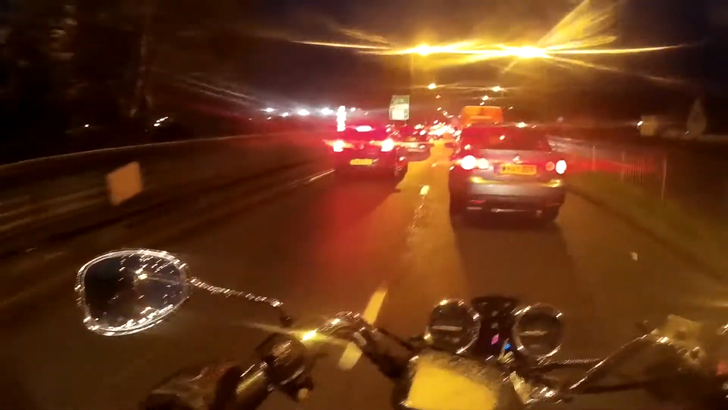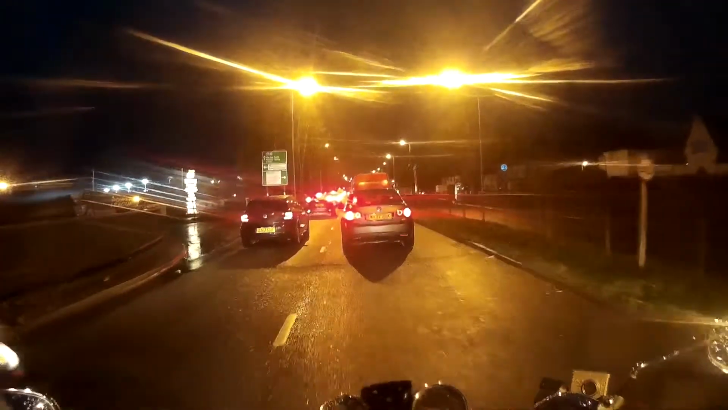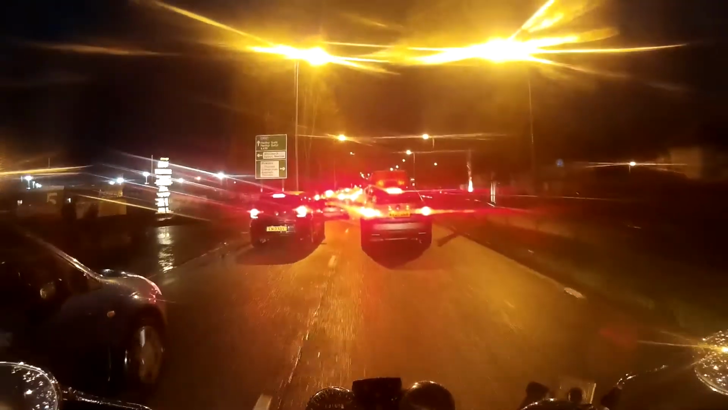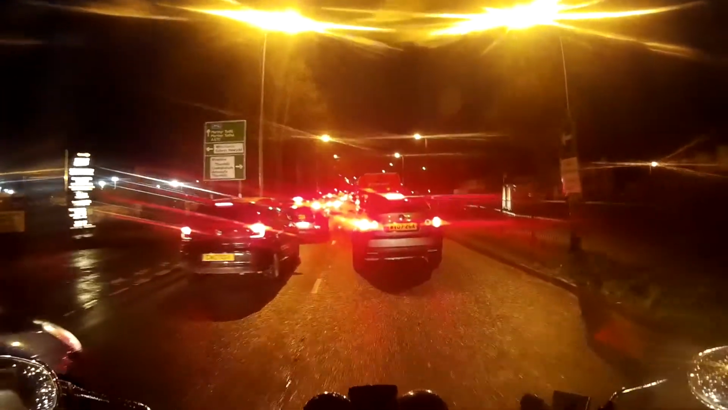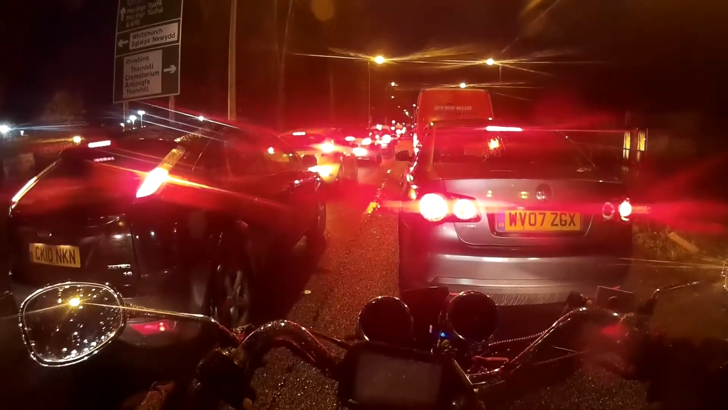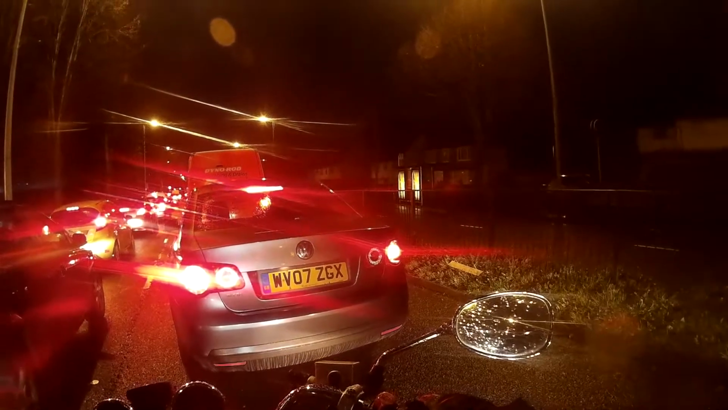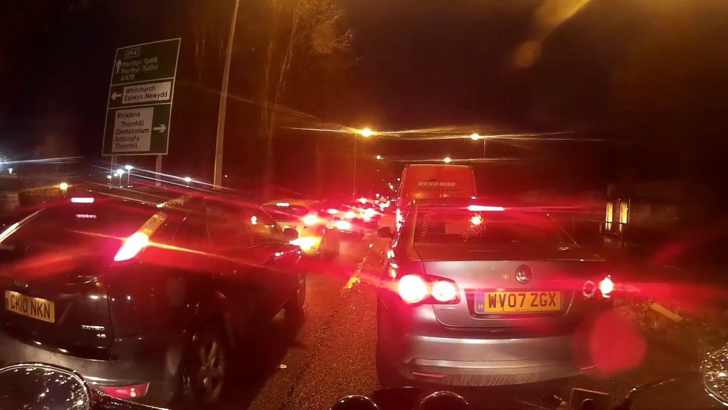Now, I probably will go through here in a moment. Alright, I would have, but I'm not going to get through that blooming gap. It's not fair. There's no way I'm going to get through that gap. Nah, I ain't gonna get through that. I can get up the side, but not up the side of the Dyno-Rod van. Damn.